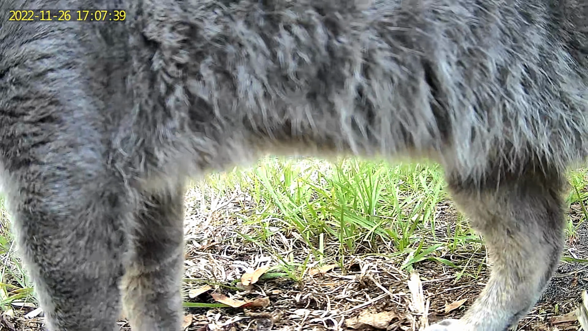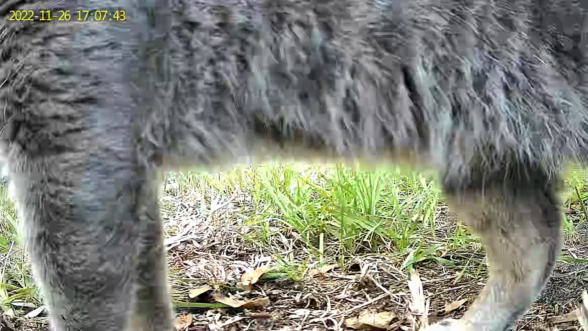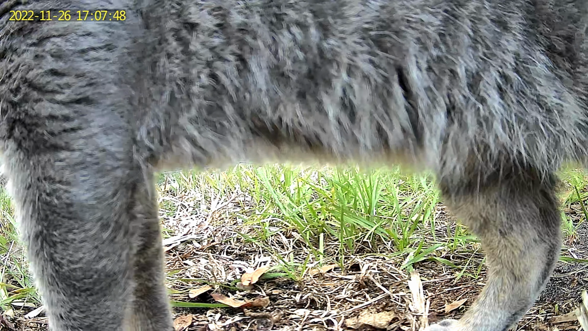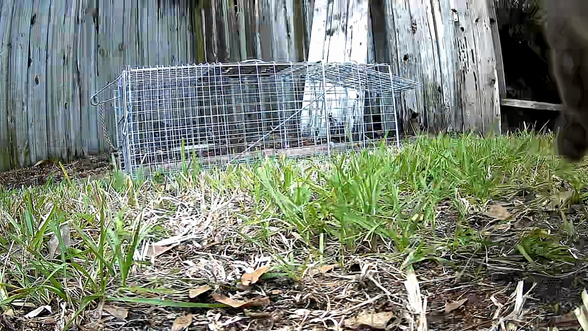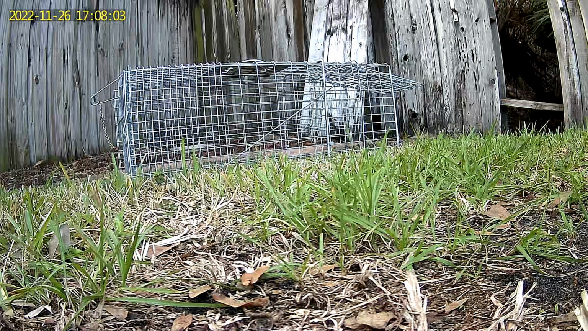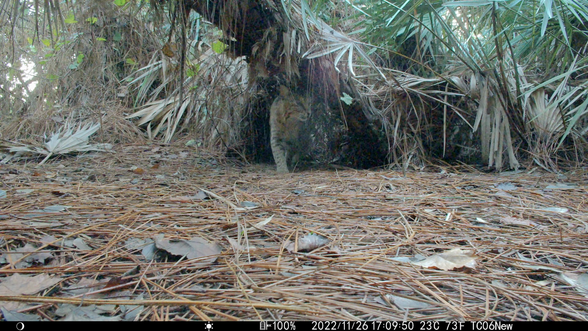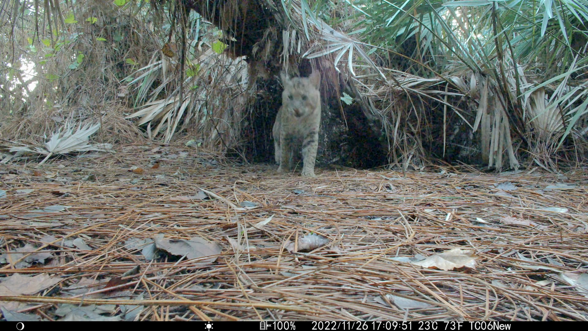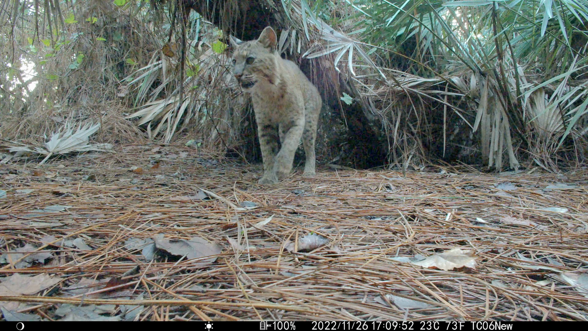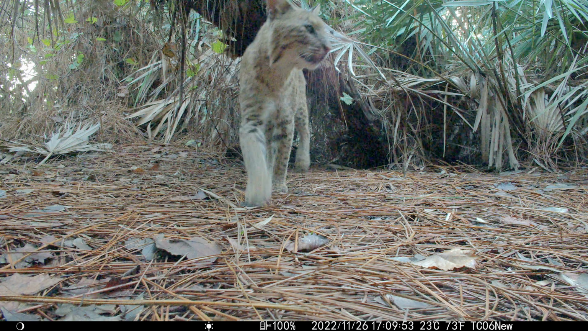Later that evening at 5:08 p.m., the tomcat visits the backyard, and at 5:09 p.m., the bobcat enters the middle of his territory. The tomcat was of course aware of this intrusion, and likely watching, and what is interesting in all these close passes is that the bobcats never showed any indication that they knew they were being shadowed or watched.